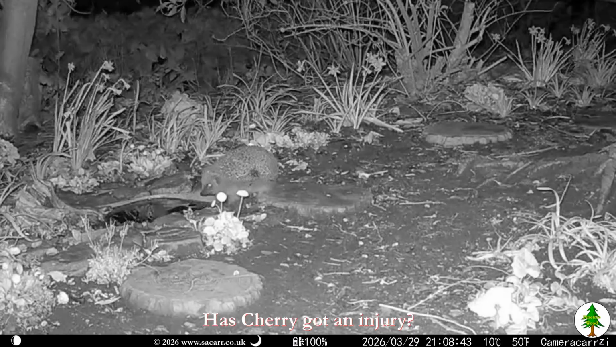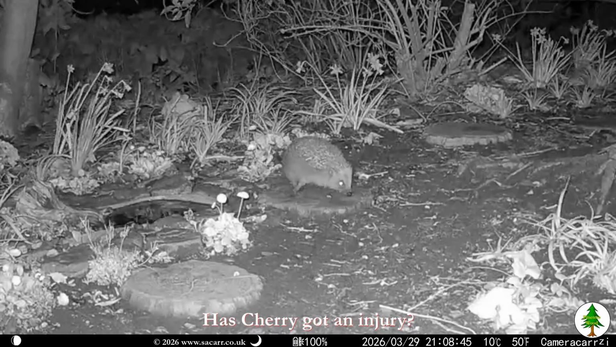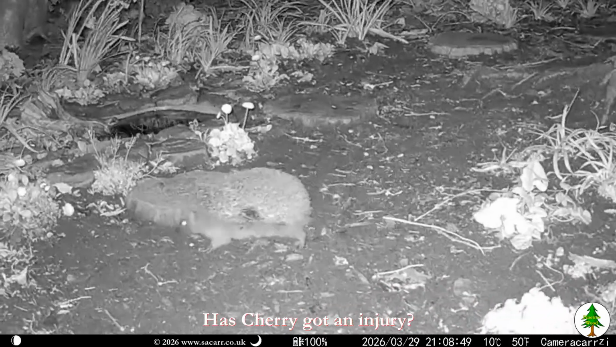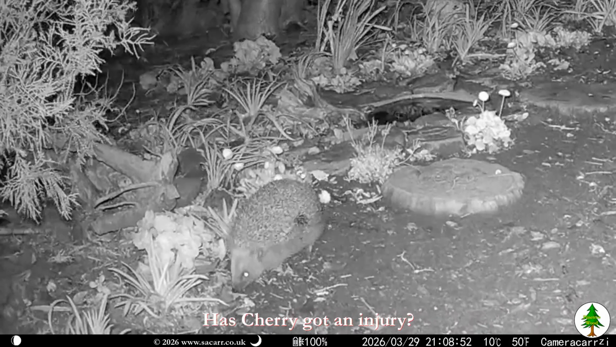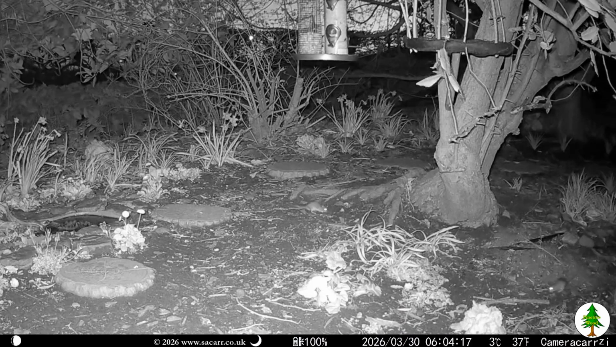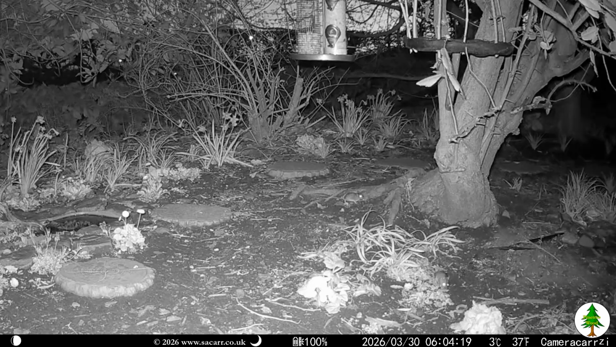That evening, Cherry showed up, but with what appeared to be an injury, possibly a blood stain. The hog was also in a hurry and stumbled into the pond. The two mice were back in the early light of dawn on the 30th.